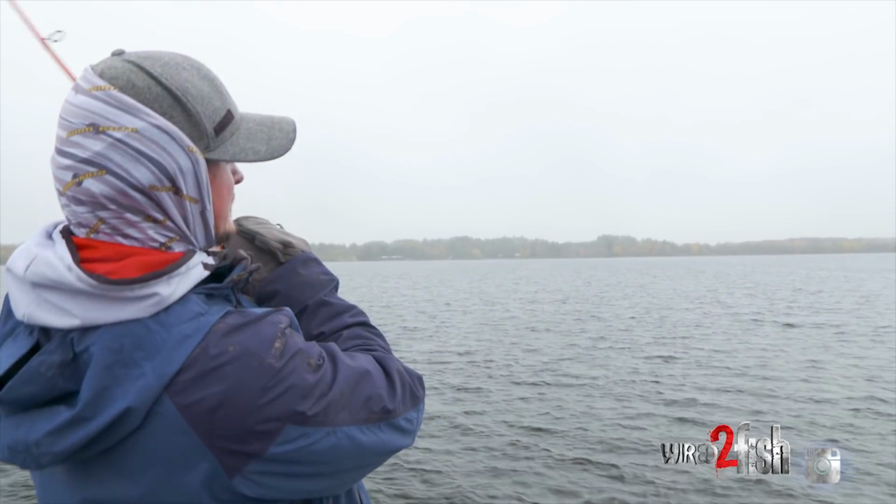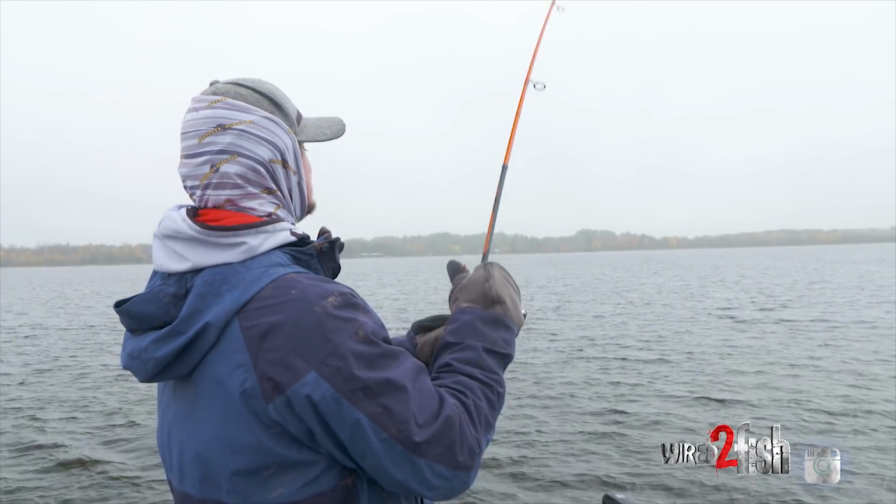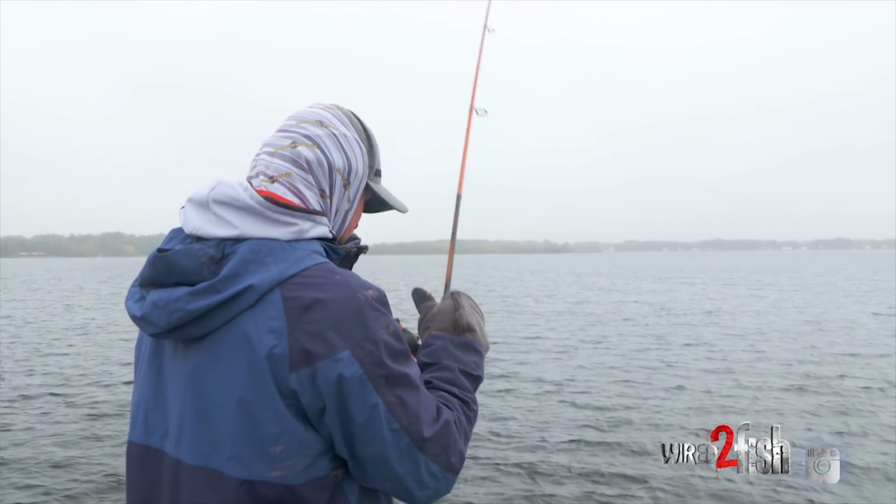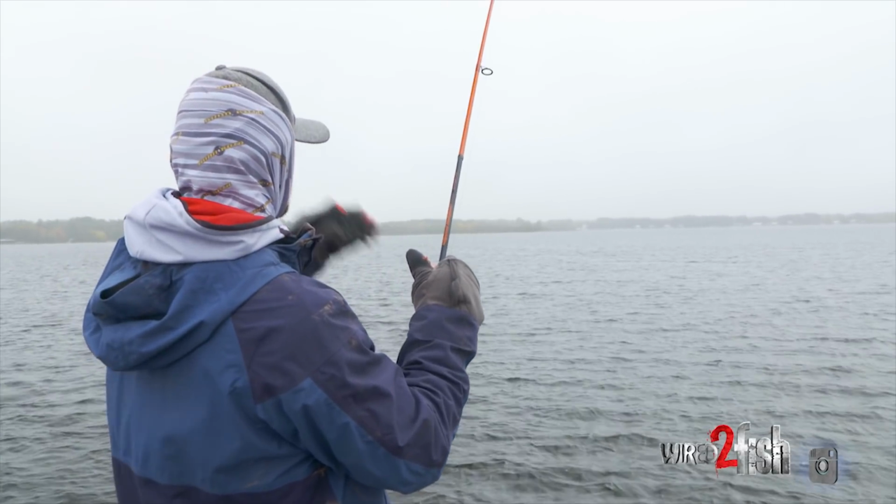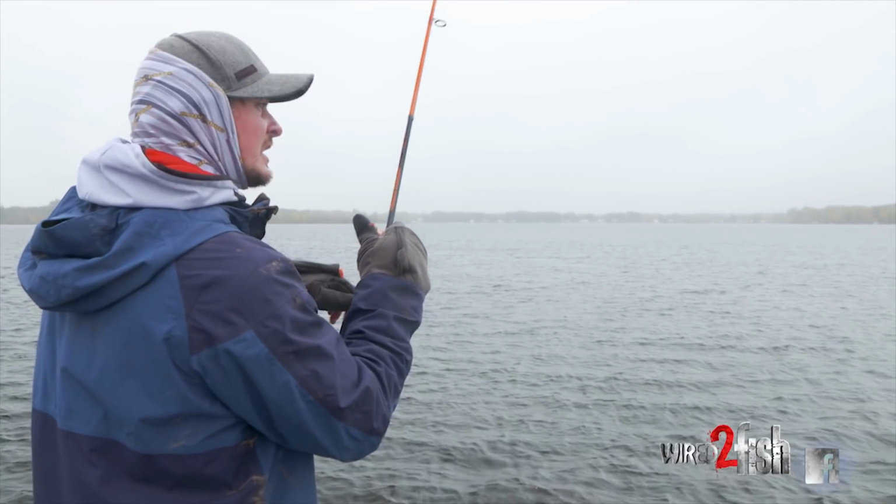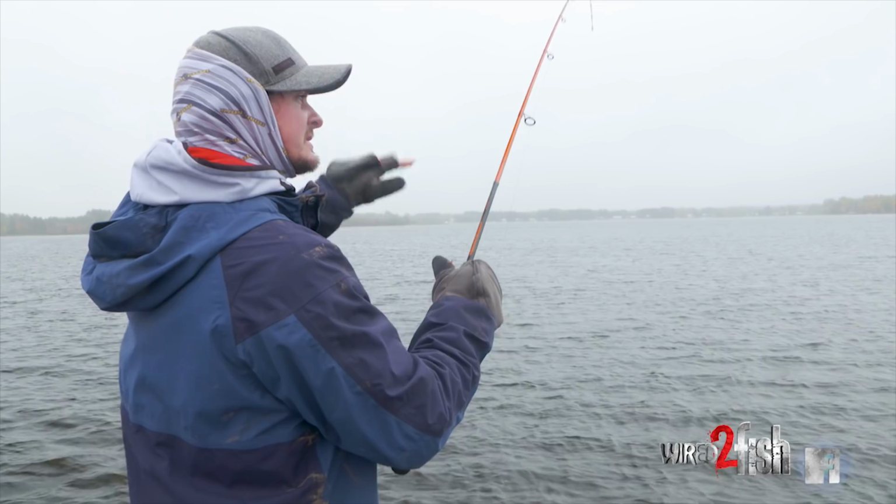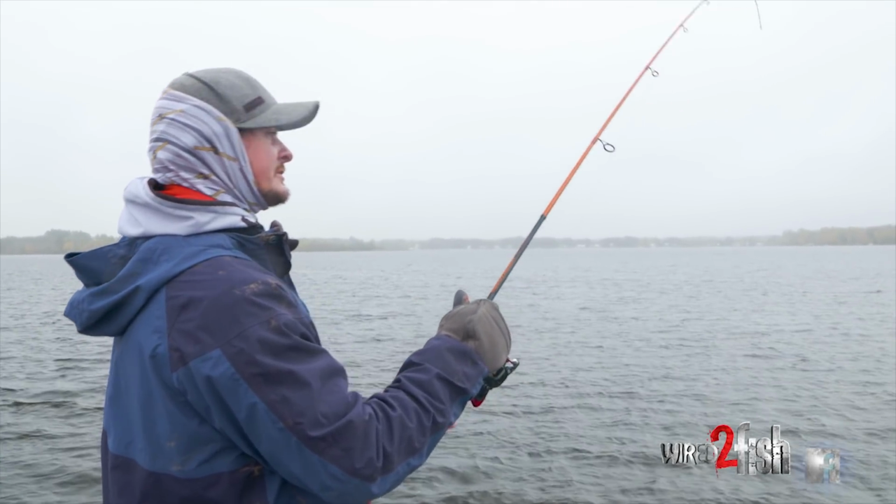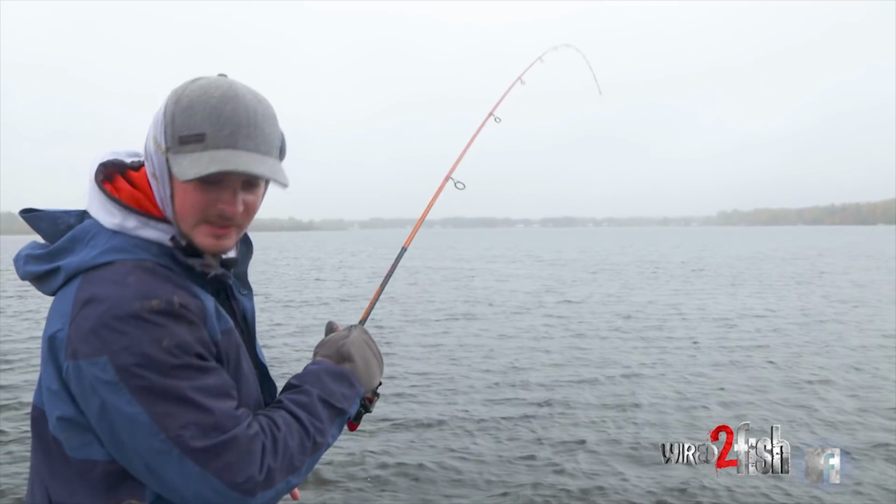And one thing that, oh, see, bam, that didn't even hit bottom. That's wonderful. Here we go. One thing I've noticed is that these fish are kind of suspended off the break, so the break makes a hard cut, and the fish are right where the break is, but they're up off bottom, so they're waiting for stuff to come off that break.